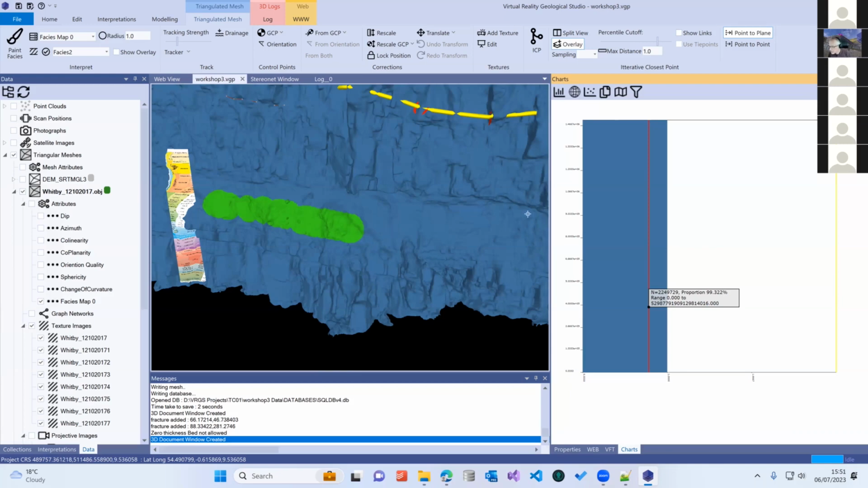Right, so let's see. Okay, so we've done custom color maps.